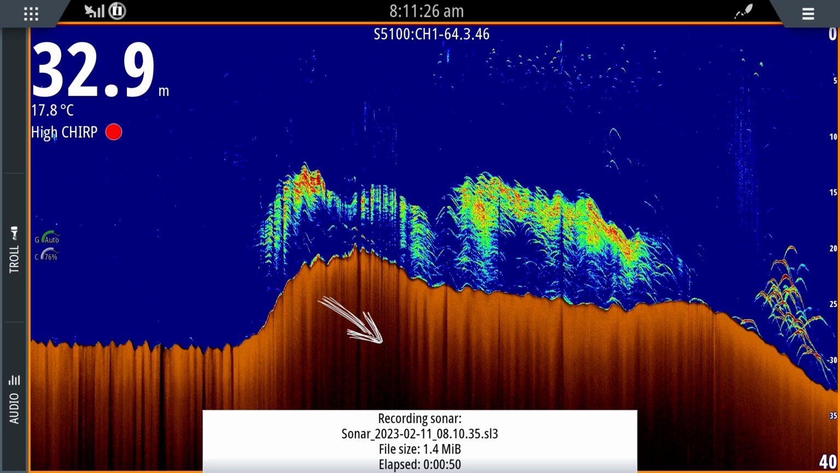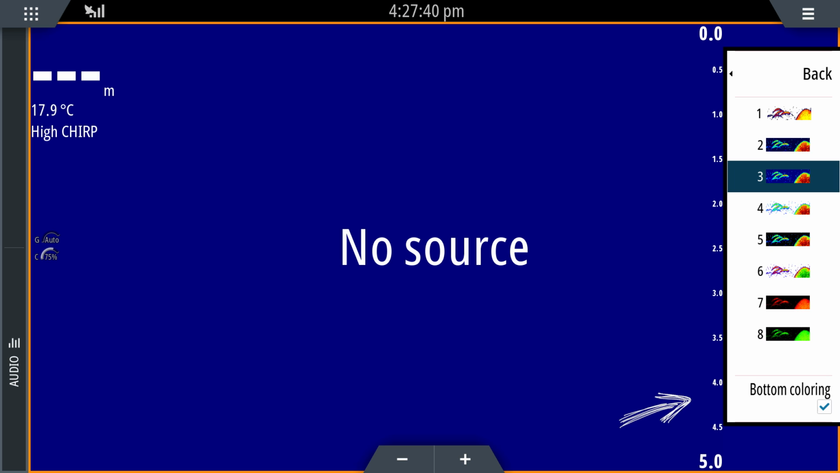You also see I like hard bottom. I like to set the hard bottom. I don't like that really sort of weird layer.